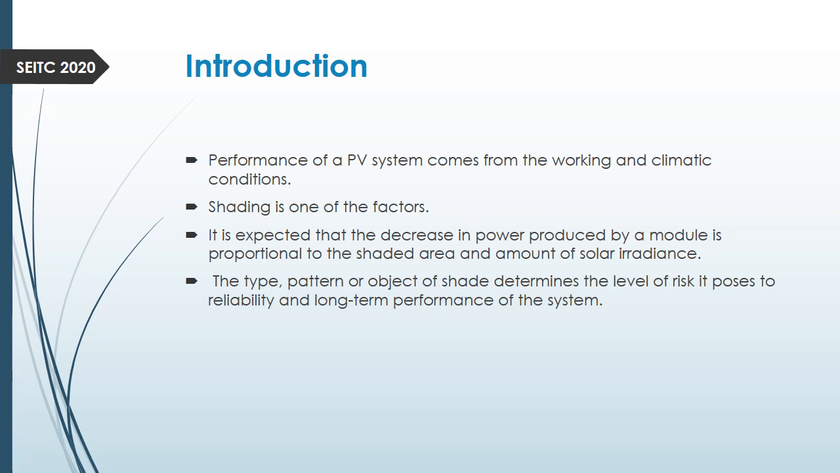But in this study, we are focusing on the performance of the solar module, which is the PV. Specifically, we are studying the effect of shading. Shading is one of the factors that affect the performance of a PV model. It is naturally expected that when shading increases, the performance of a PV model should decrease.